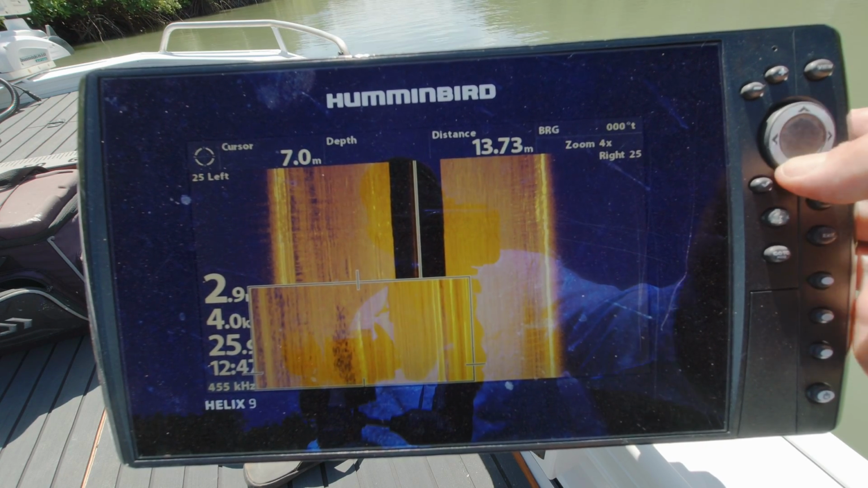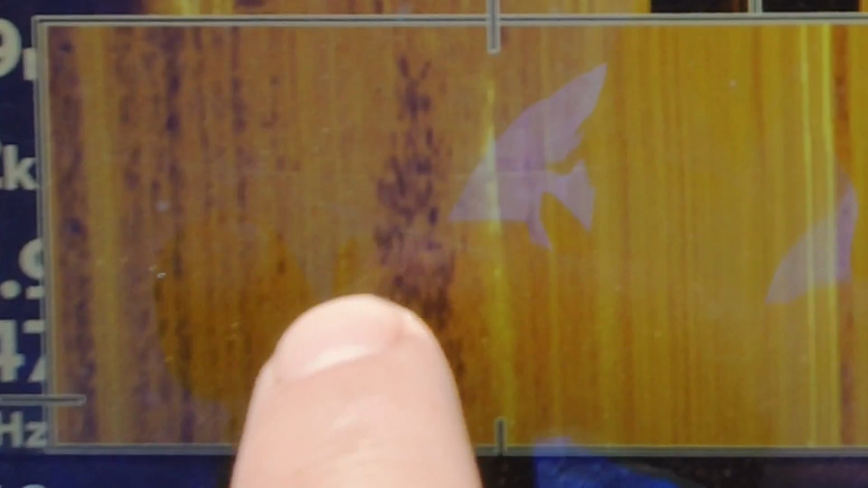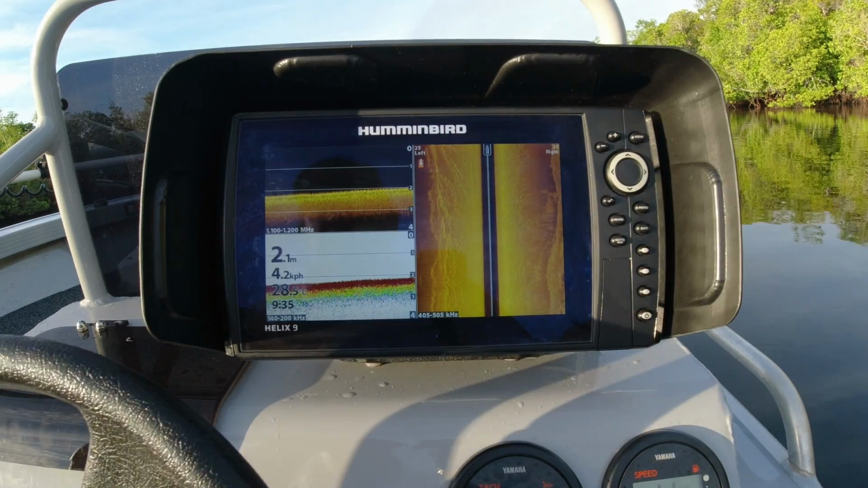So I can't be 100% sure it's a barramundi, but if we just have a look at the shadow, I've got the fish coming up as that grain of rice. It's quite a large grain of rice, this one, and you can see by the shape behind it, it's definitely the shape of a barramundi. So you could probably safely assume that that's a nice big barra cruising through the creek. So look, there you go.